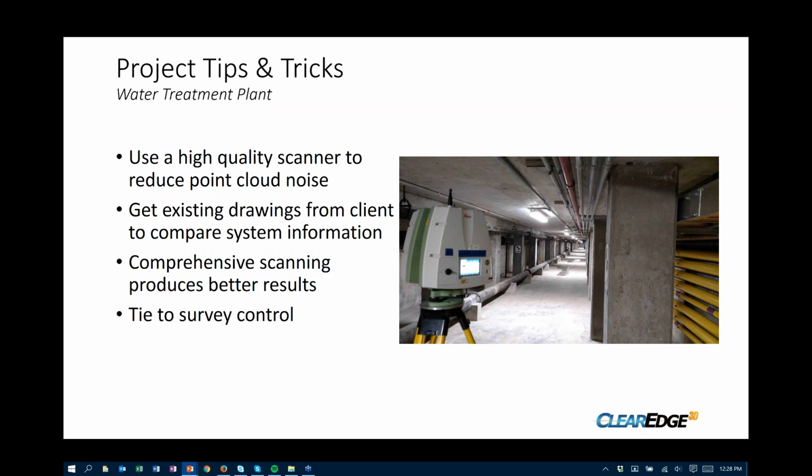In our case on this project, having the existing drawings from the client was important. Now, obviously, typically, and in this case, no different, the client's hiring us because they don't have good drawings. But the drawings that they do have are very helpful to us, particularly when we're trying to identify different systems and things of that sort. So that is important to get, even if they aren't current or accurate. It certainly gives us a starting point.